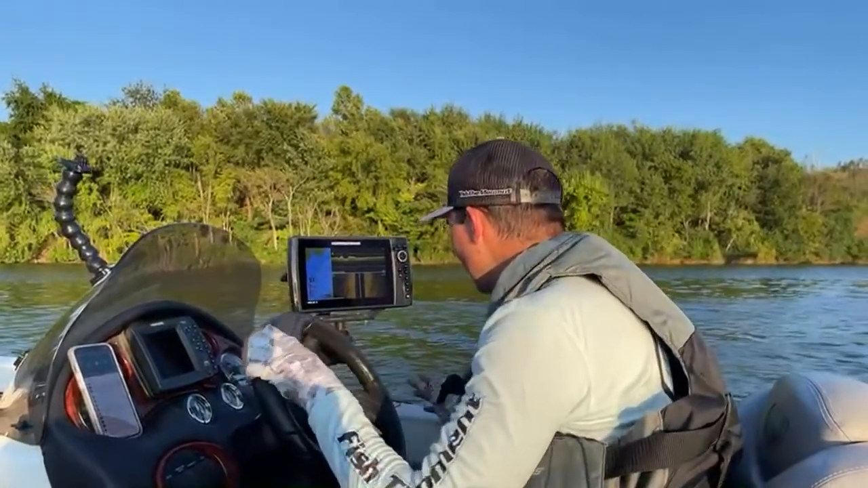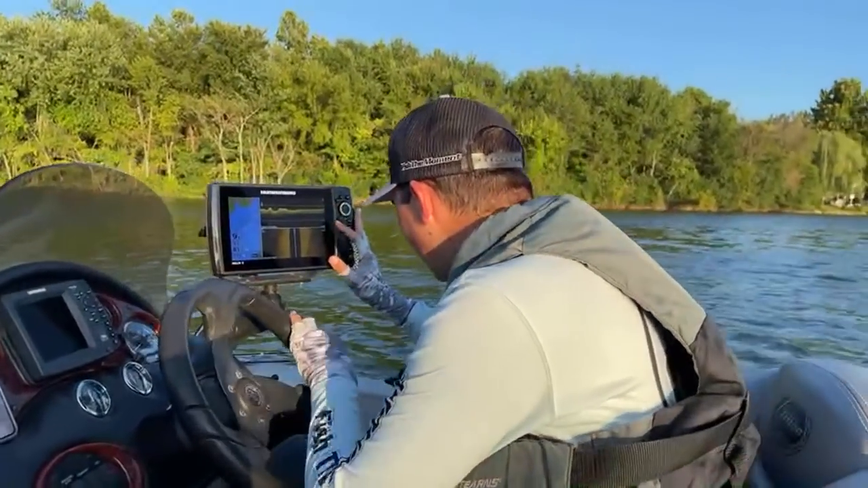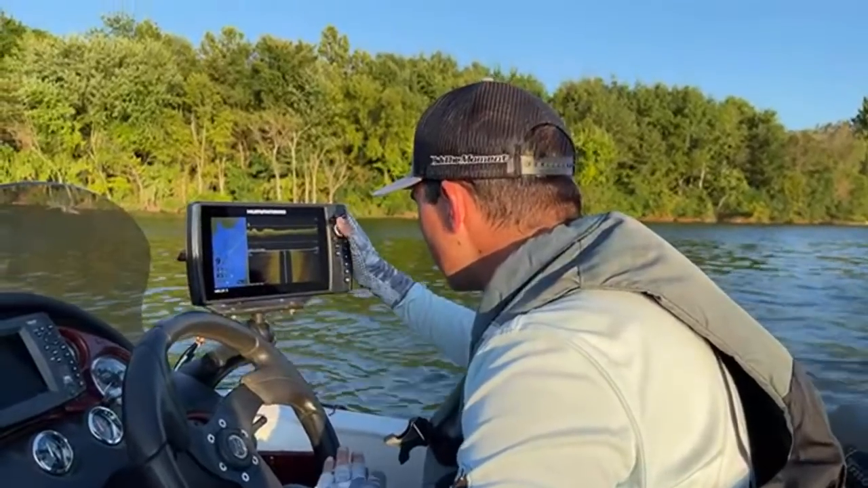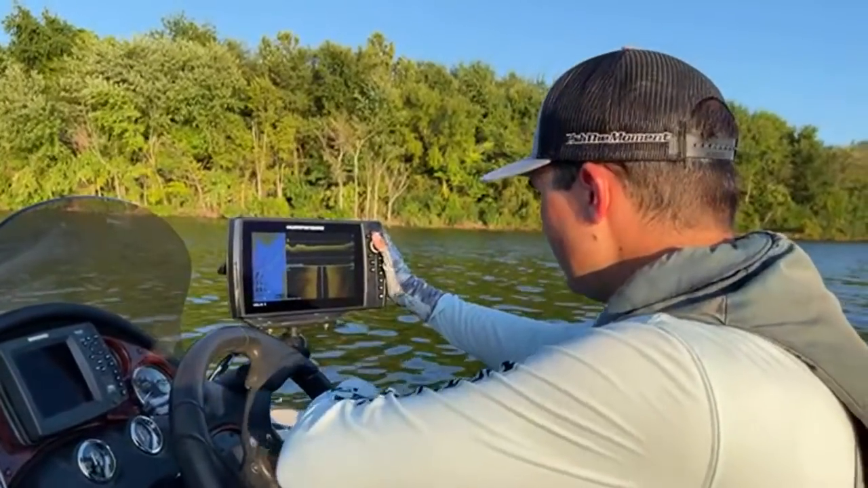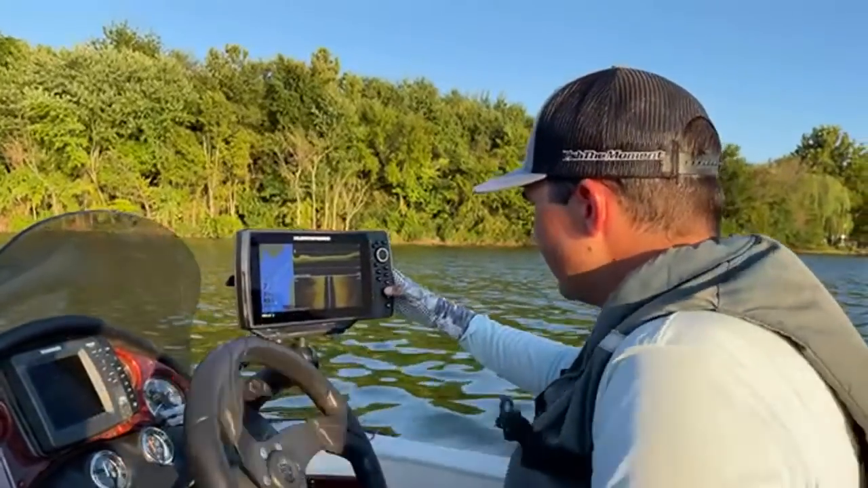Okay, just found another brush pile. Need to stop talking. Found a series of brush piles right here, which looks sweet. Okay, just found something. So let me spin the boat around.